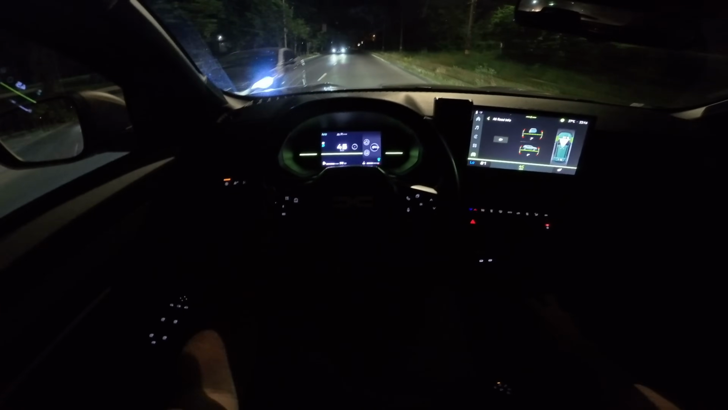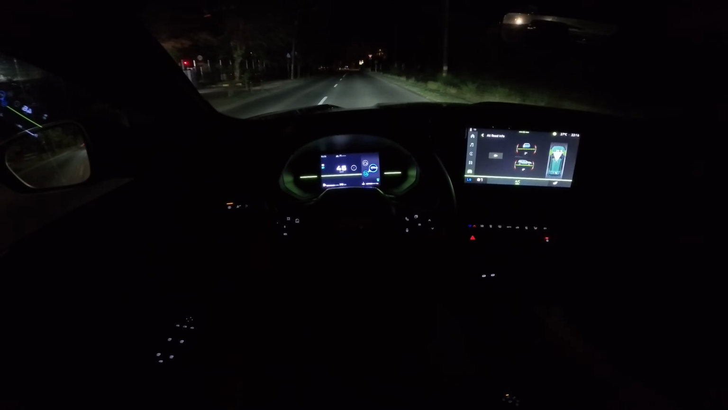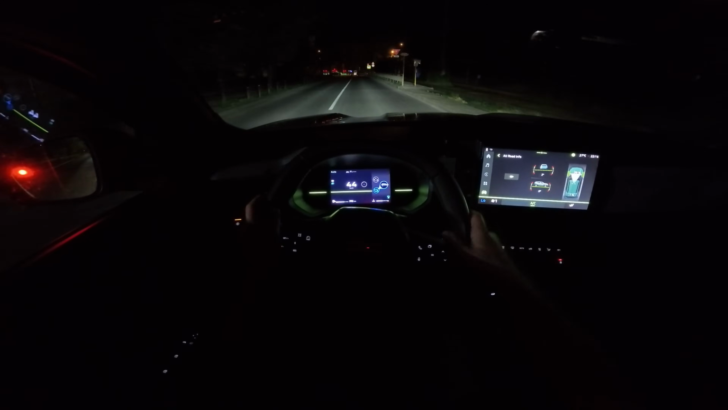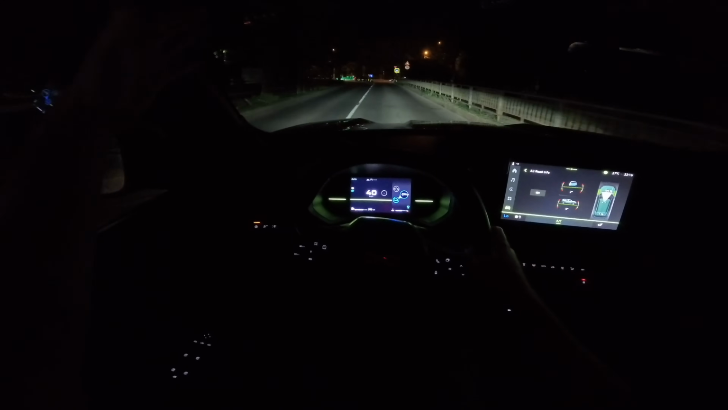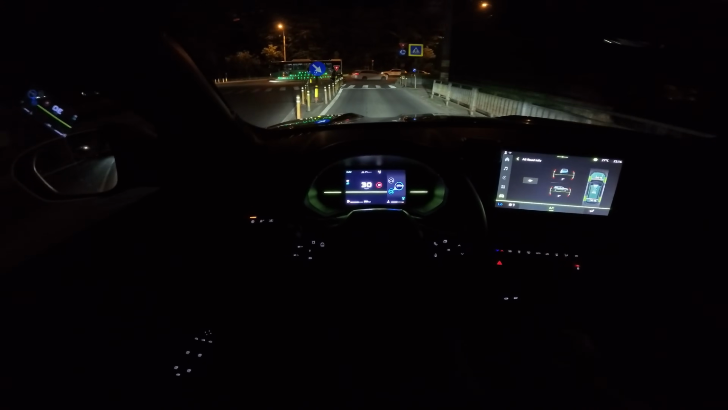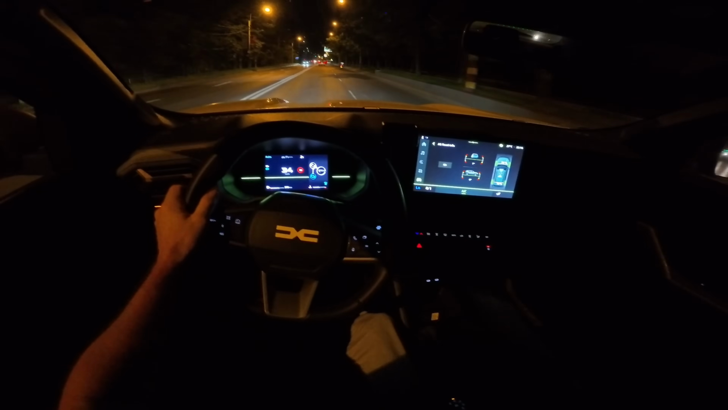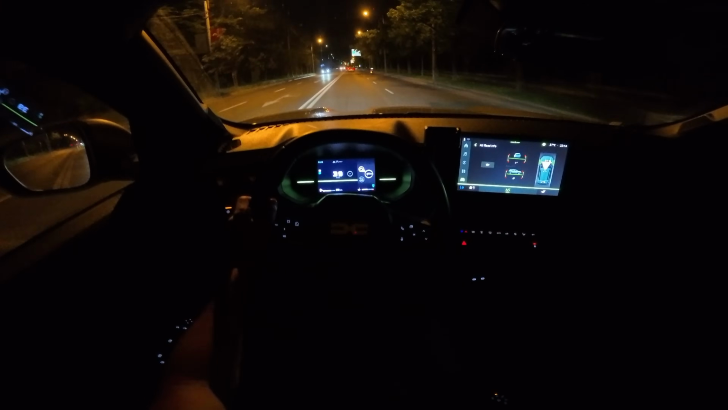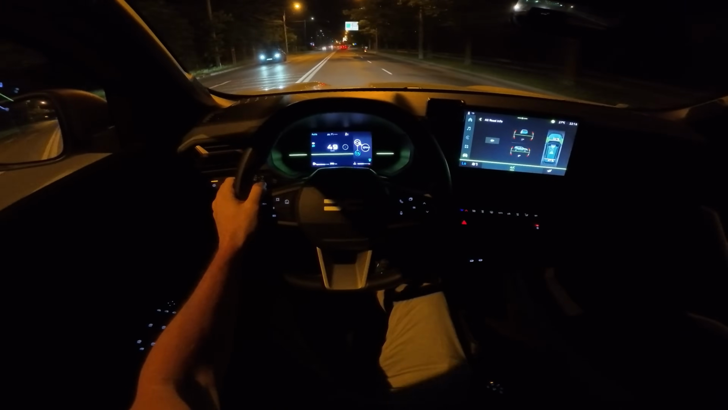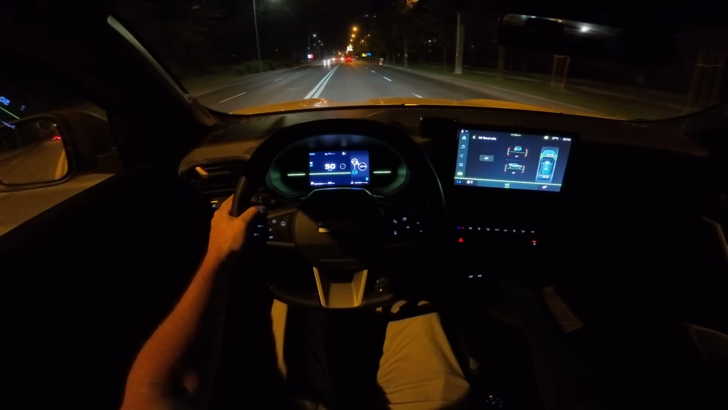Anyway, the gear shifter seems to be quite light, so I change the gears really lightly. I like very much the position, the square window, and also the fact that I can see the bonnet a little bit. That makes you feel quite special, like you are in a proper strong SUV off-roader. I don't know, like a Cybertruck. You feel a little bit like you're driving the Cybertruck.